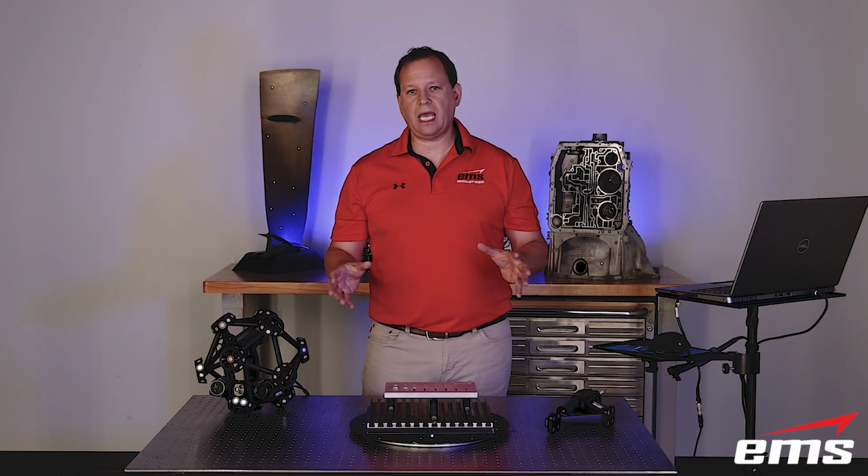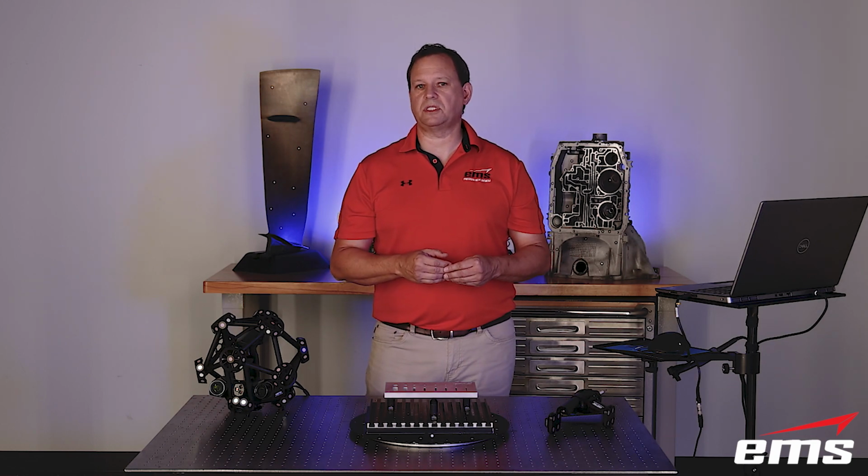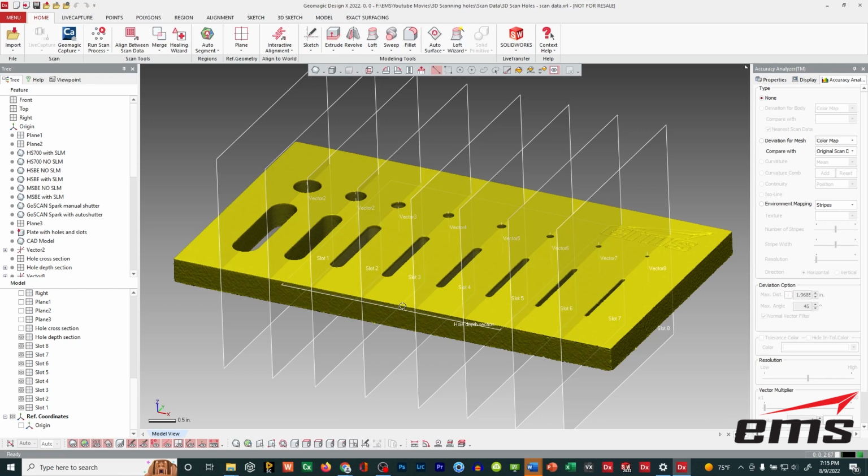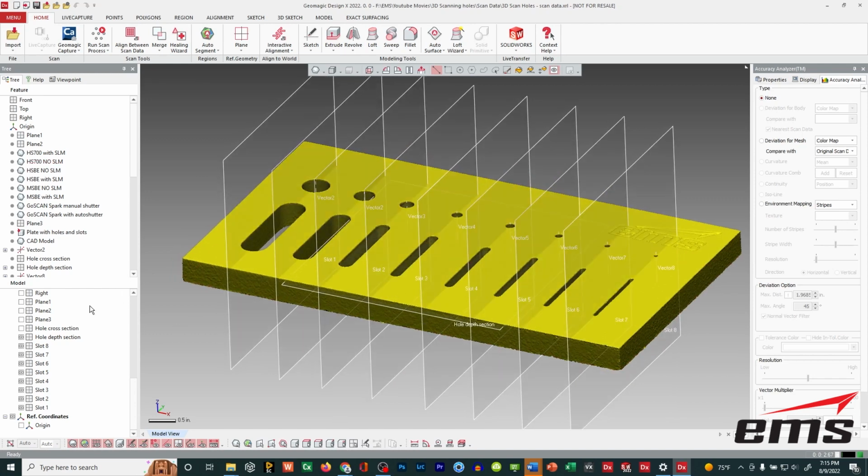So that's all of the scanners. Let's go ahead and take a look at the results and see what we have. Okay, so taking a look at the scan data and what we did and how we analyzed it, what I've done is I've brought in all of the scan data from all the scanners, and I've basically stacked them all on top of each other.